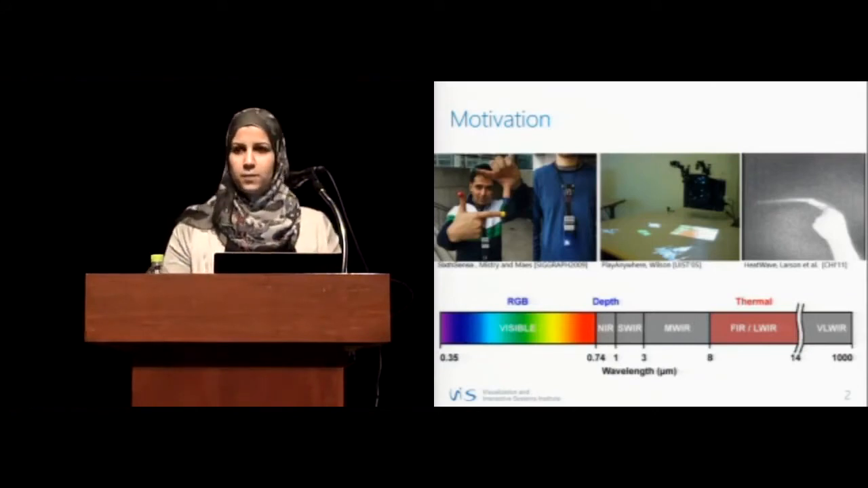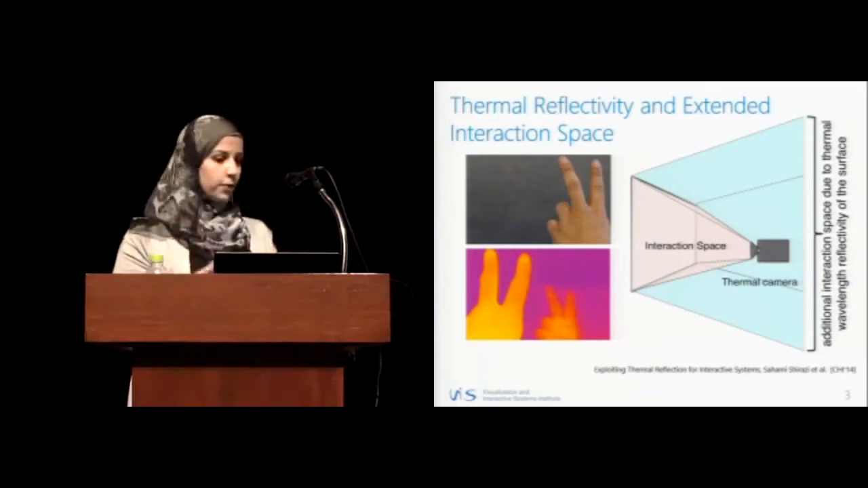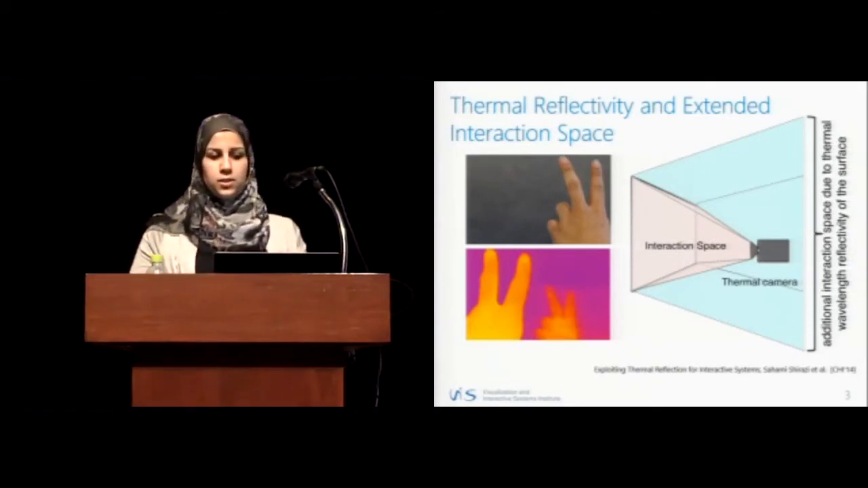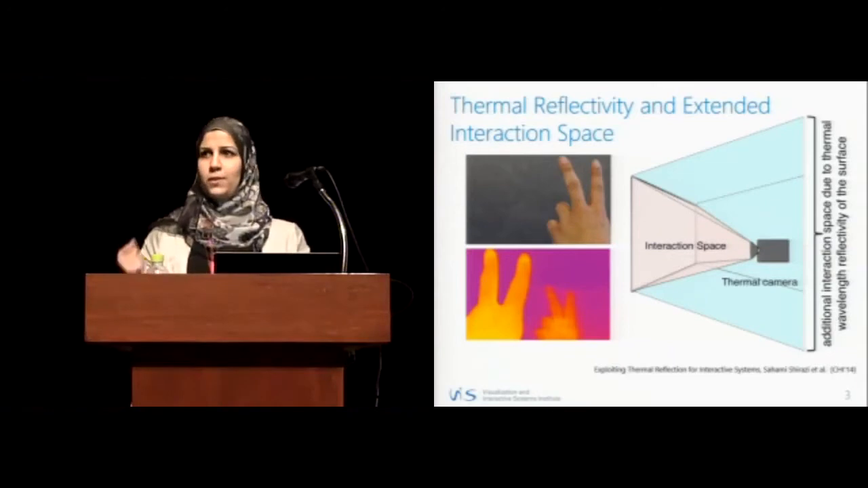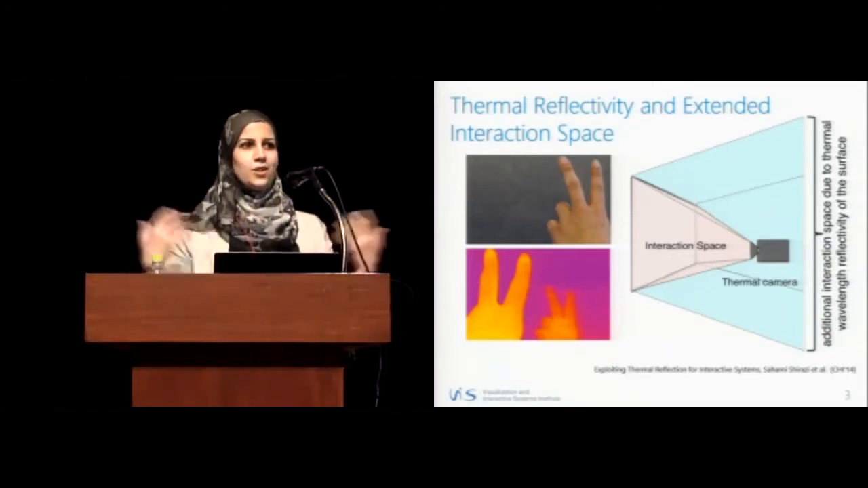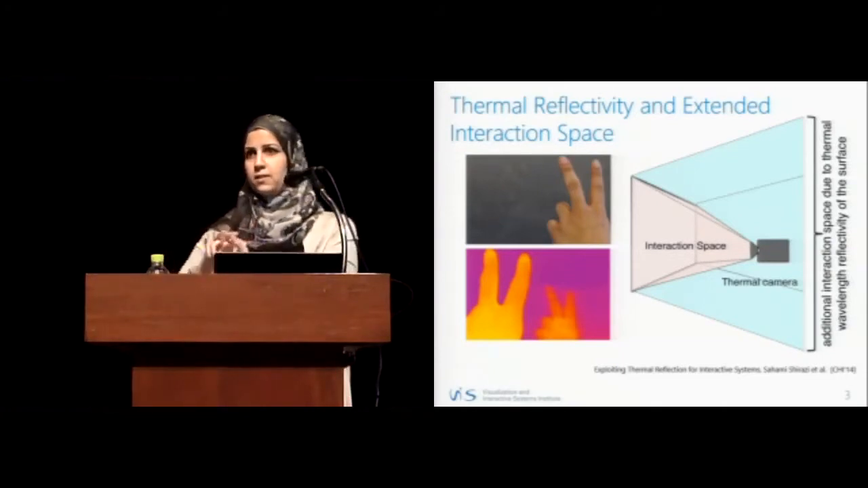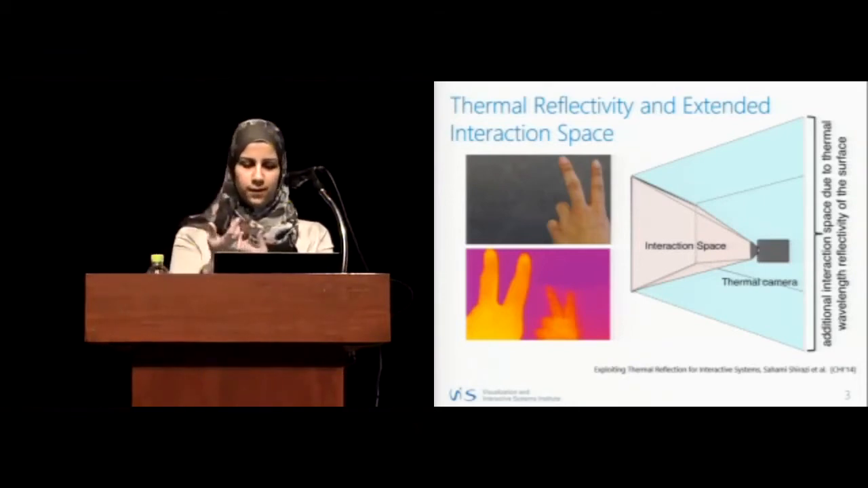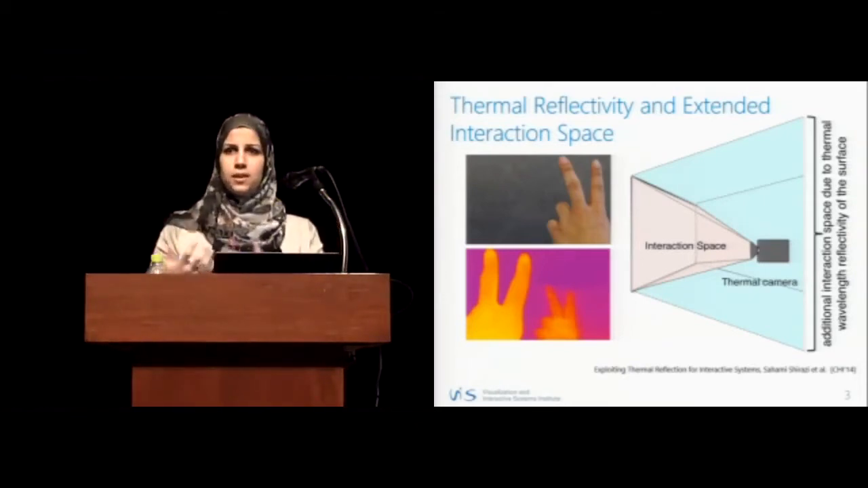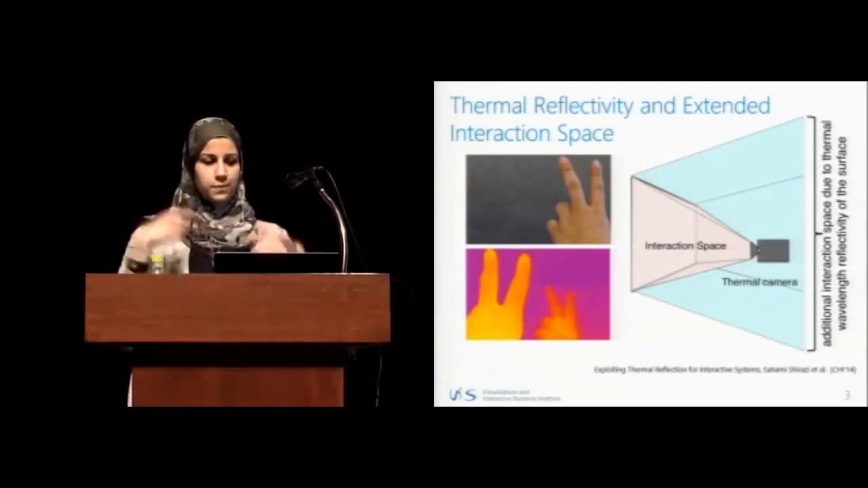And the potential of thermal imaging is really high, which made us further explore what we can get from thermal imaging. So in our initial research, we explored thermal reflectivity and how we can extend the interaction space. Basically, our bodies radiate thermal radiation because we are all above zero temperature. And the surfaces around us reflect this radiation. And if we have a camera that faces a surface, it can still capture our thermal radiation and the reflection of it. So basically, you can extend the interaction space to include not only the field of view, but the reflected view as well.